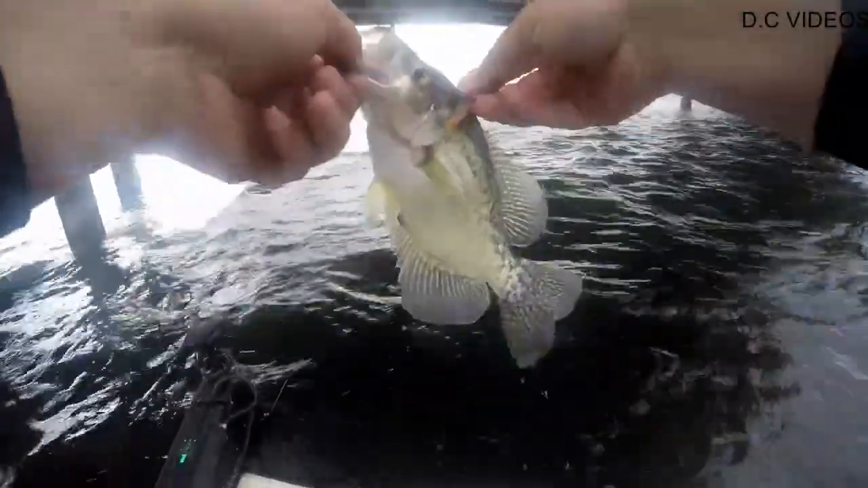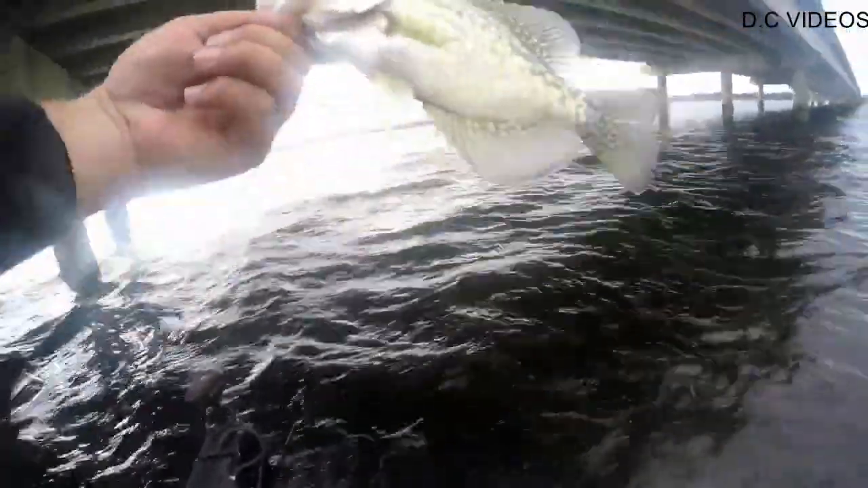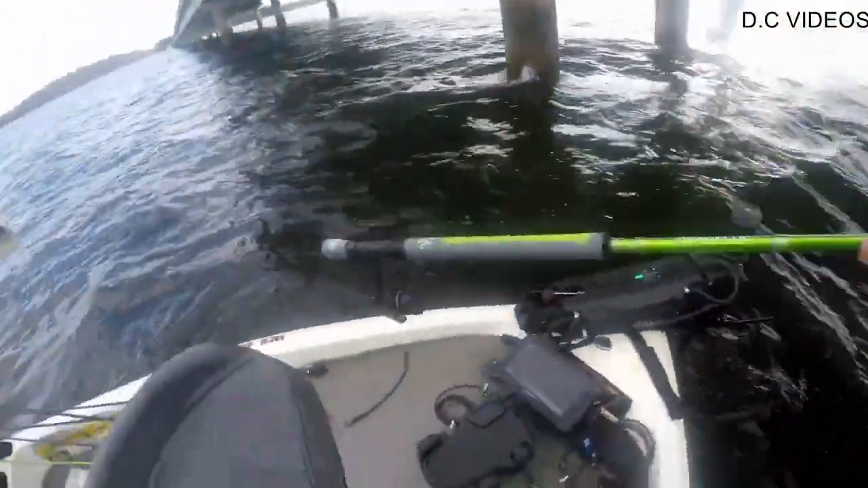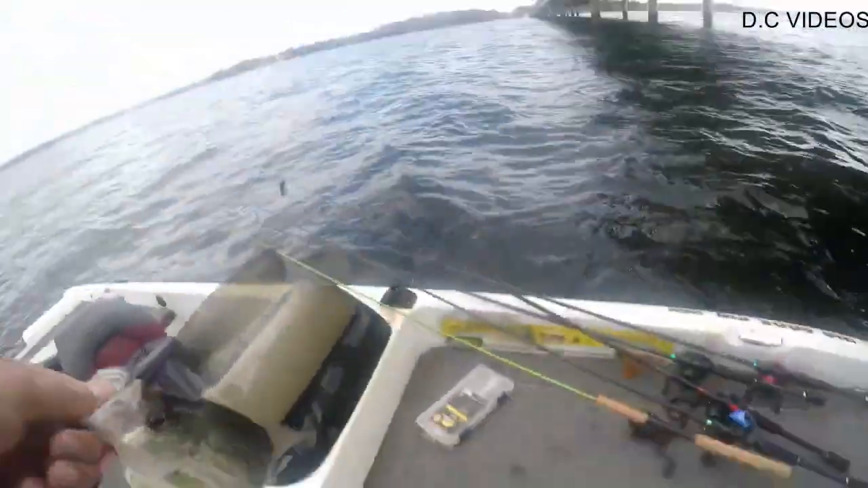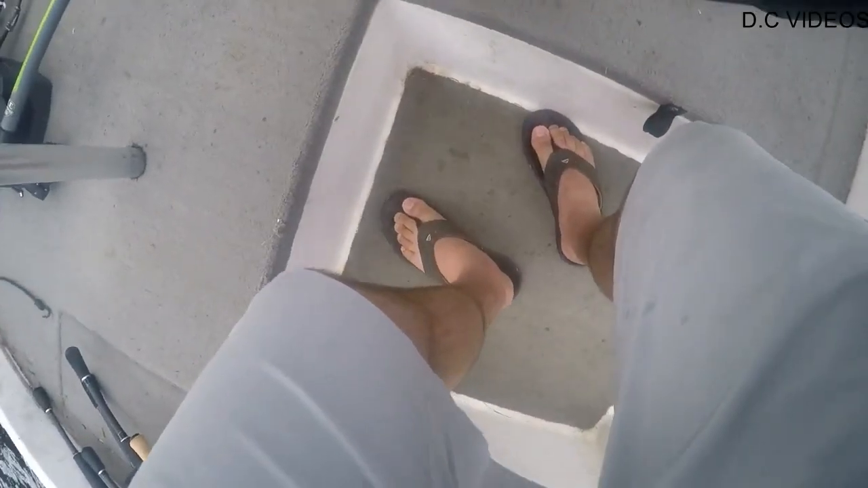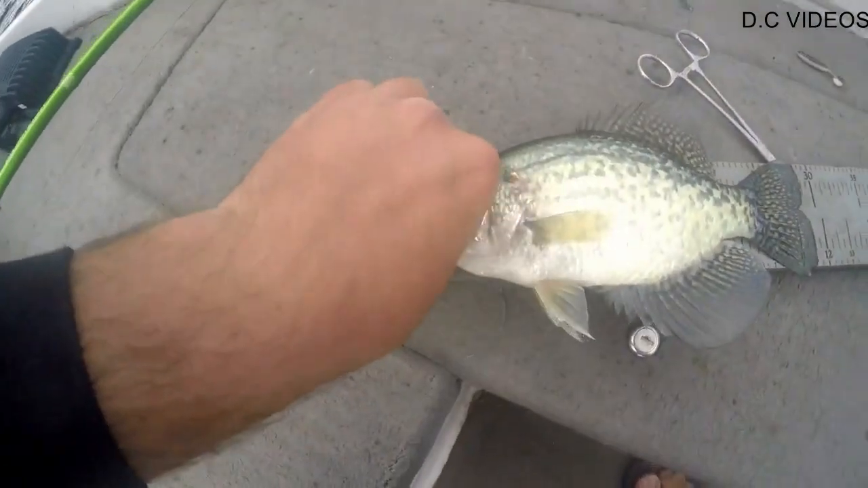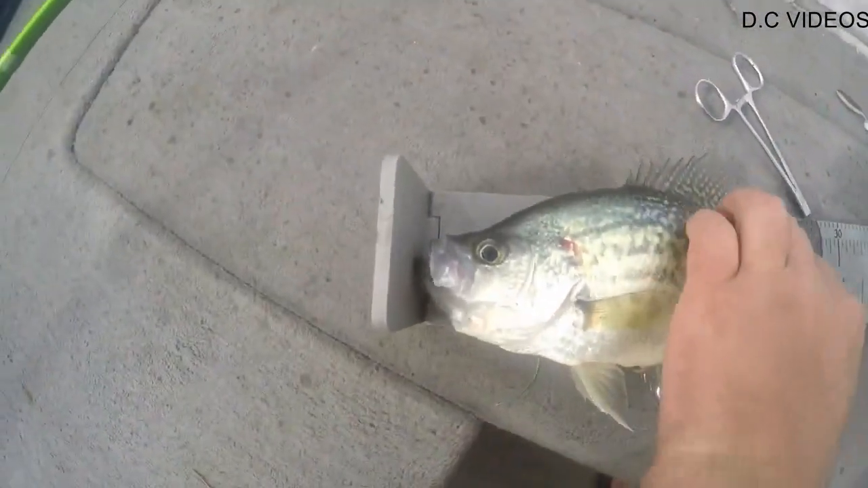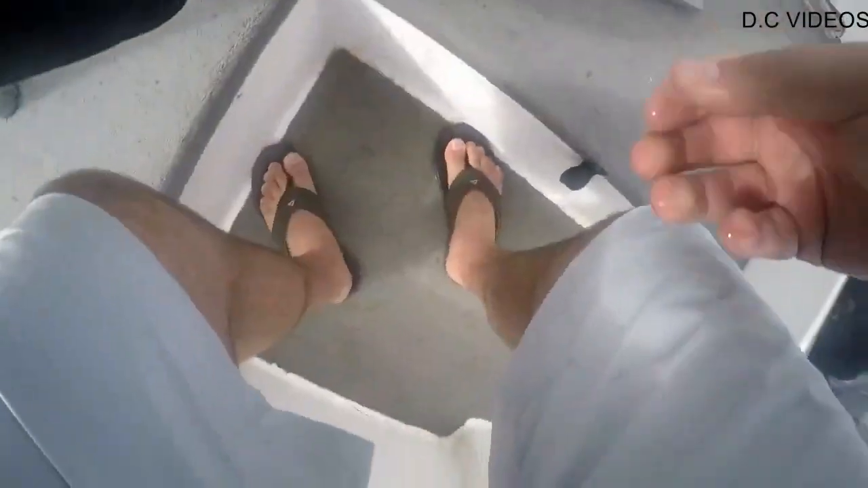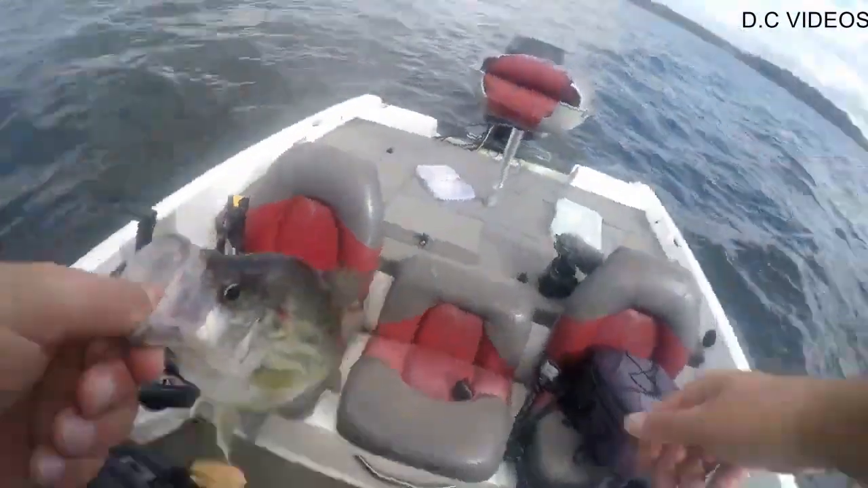These are just a school of black crappie right here. Schooled up real tight. That's definitely a keeper. I could throw him on the bump board, but I'm pretty sure that's a keeper. Where's my bump board? Oh yeah. All right, mouth closed, kind of closed. 11 1/4. You gotta be 10 on Lake Fork.